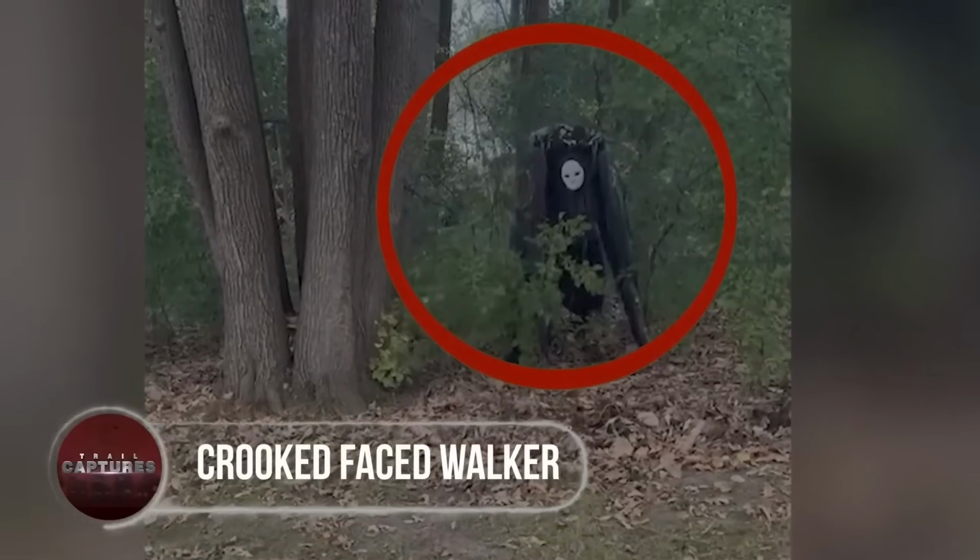Crooked-faced walker. This is one of those times when something fictional becomes a reality.